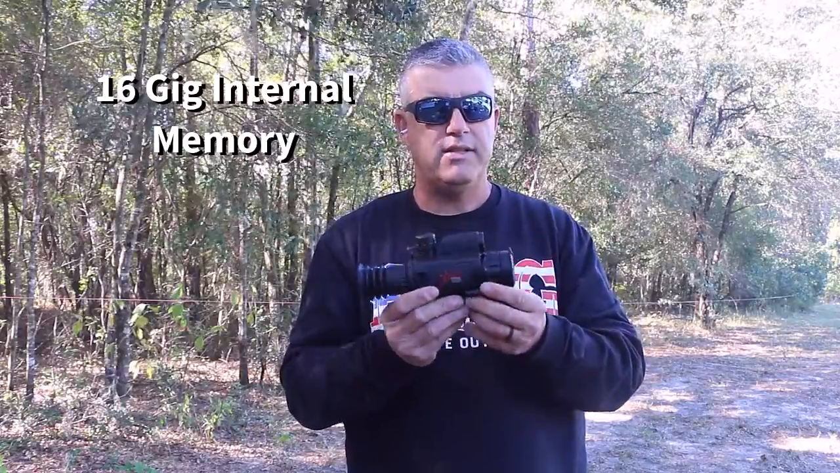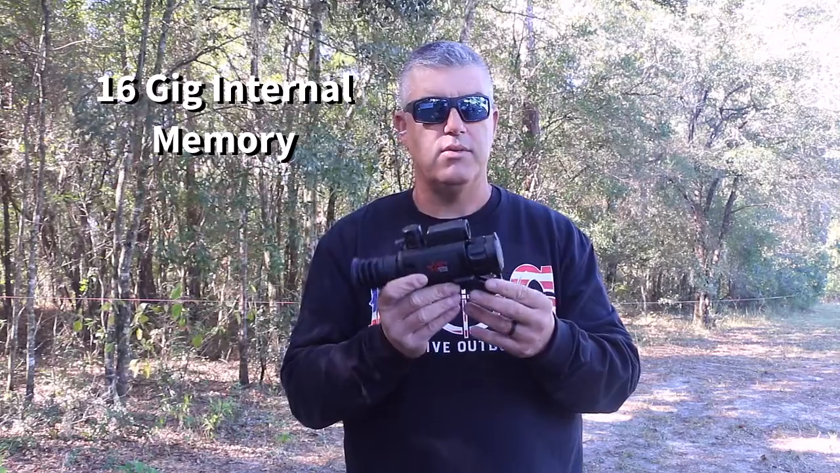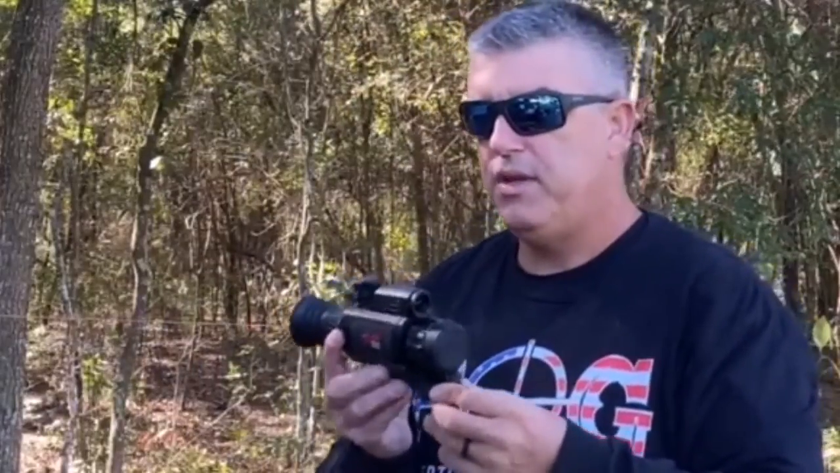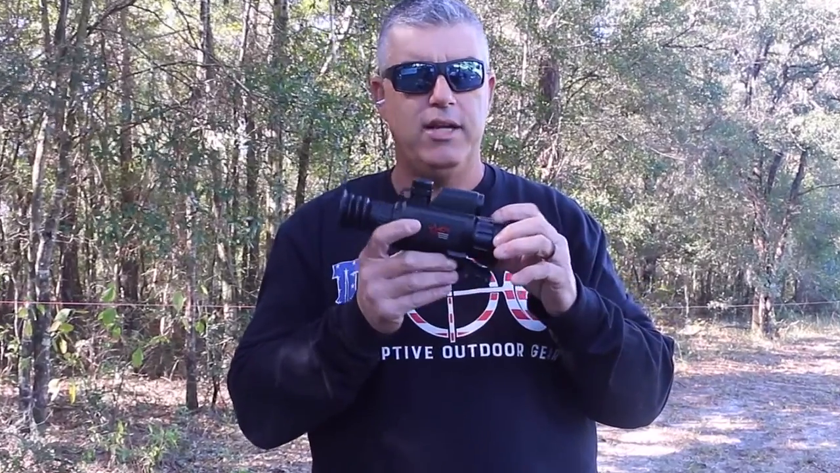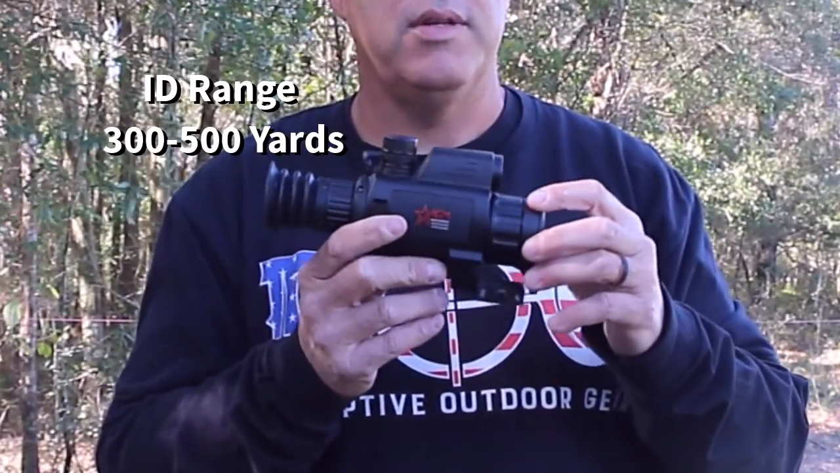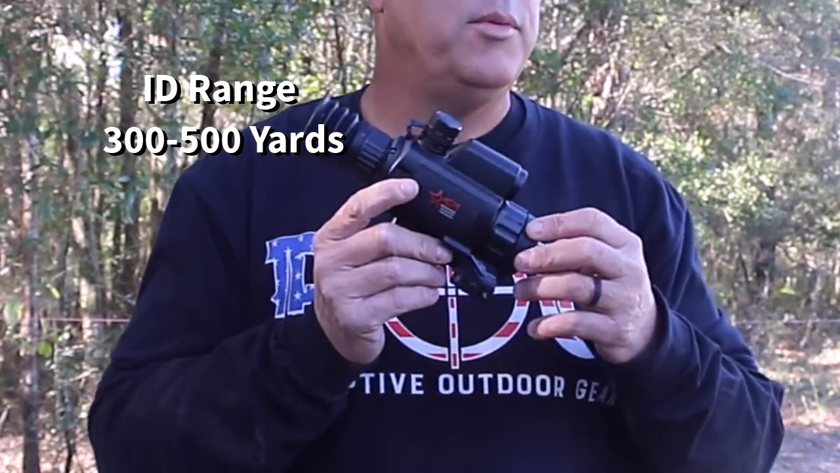So this unit has 16 gigabytes of internal memory for taking snapshots or recording video. It has a 1750 yard detection range for the thermal sensor. My estimation for ID range to actually ID an animal with this unit is probably somewhere between 300 and 500 yards, depending on the size of the animal.